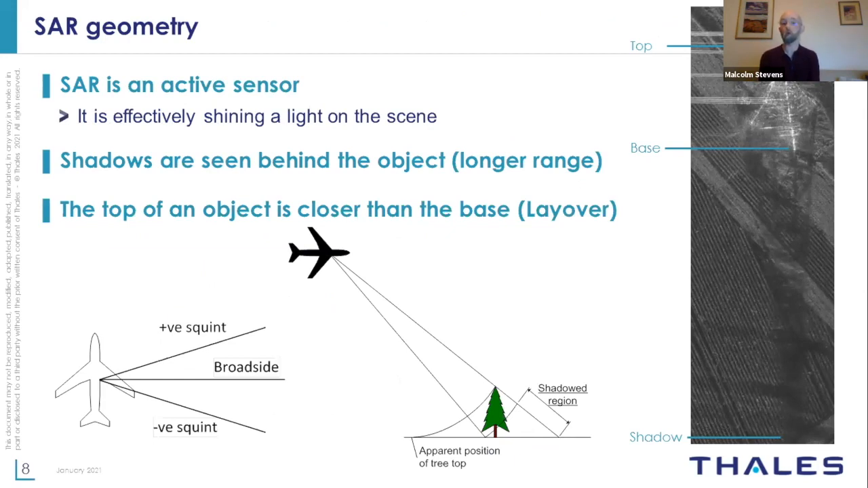You get shadows behind the object, you get specular reflections when you look straight at a reflection from the broad side of a wall or something that is physically large. The shadows are seen behind the object. So in this example, we've got a pylon, easily recognized, with the shadows behind it, so they're further in range. But the other thing to note here is that the top of the object is actually closer to the radar than the base. And radar works by transmitting a pulse and measuring the time it takes for the echo to come back.